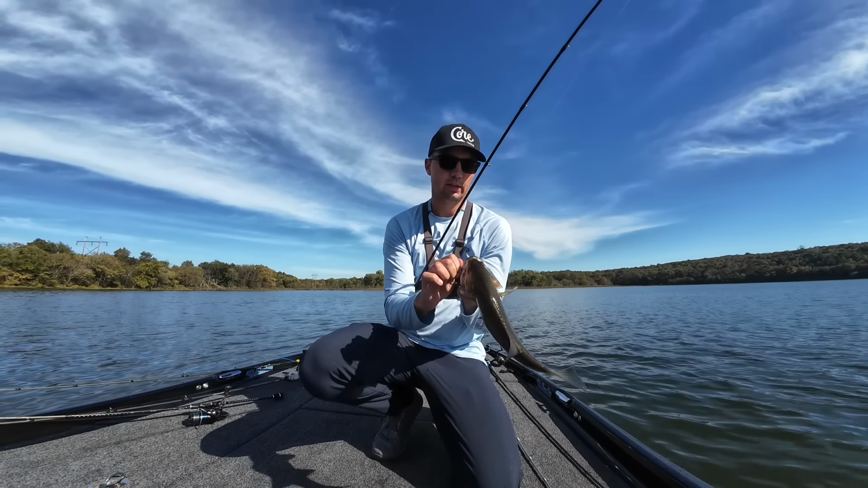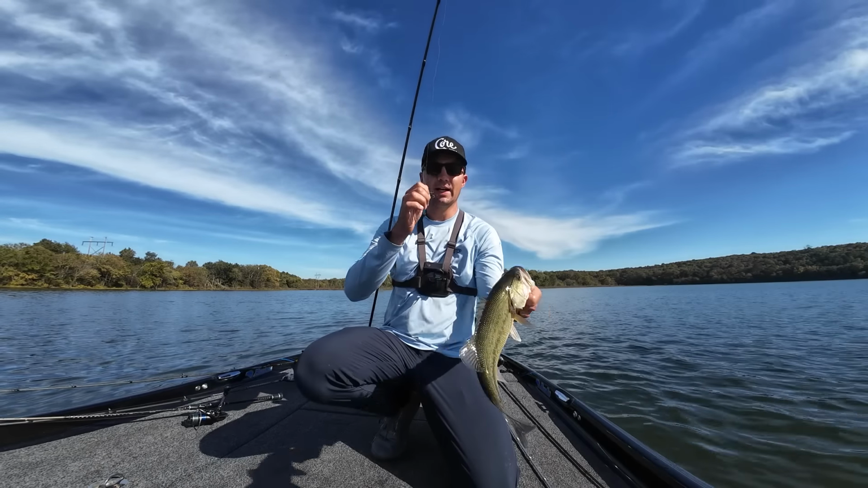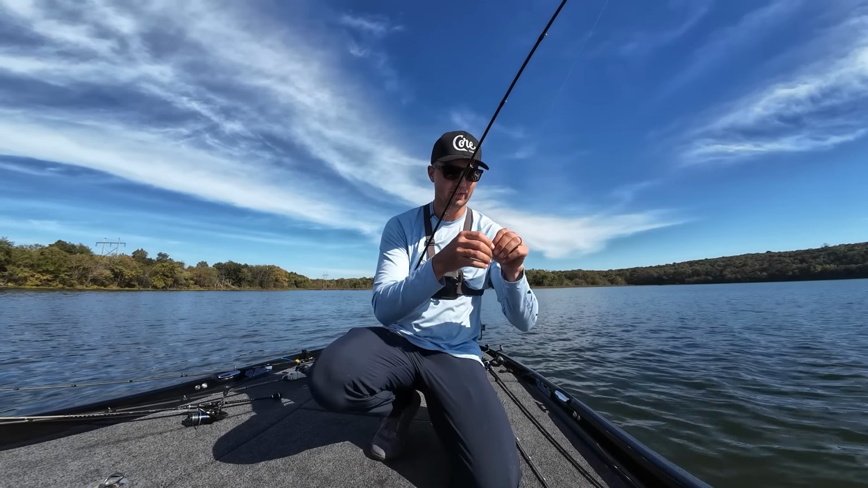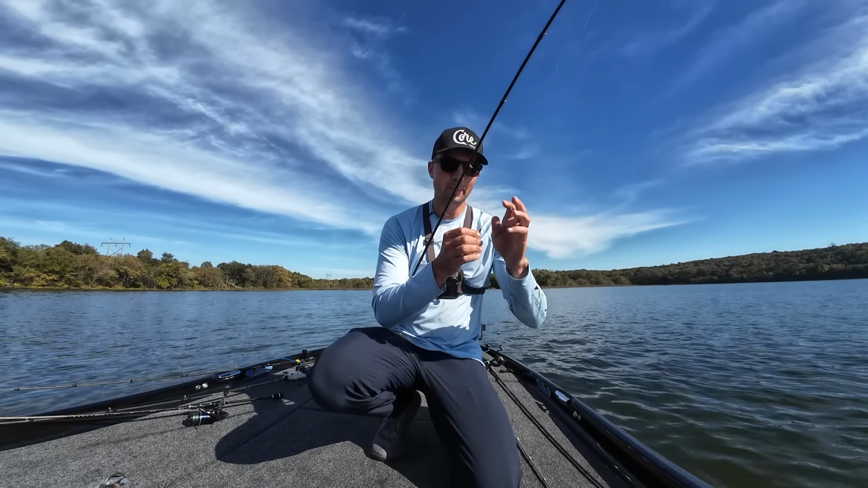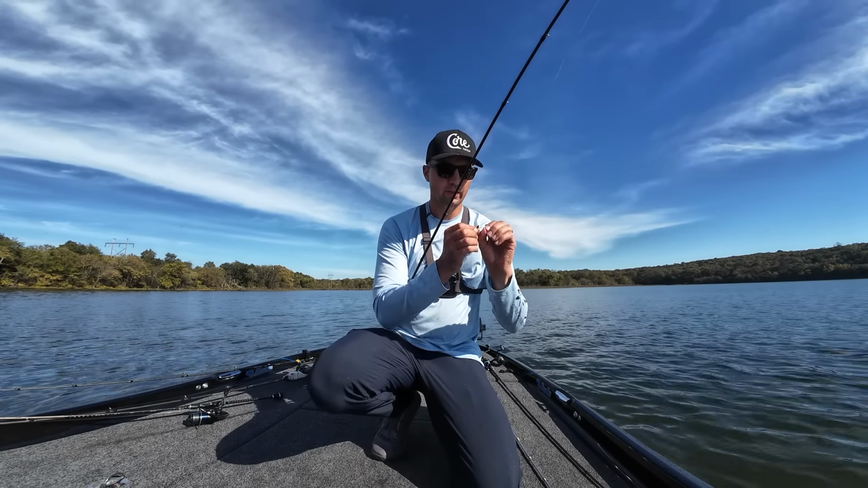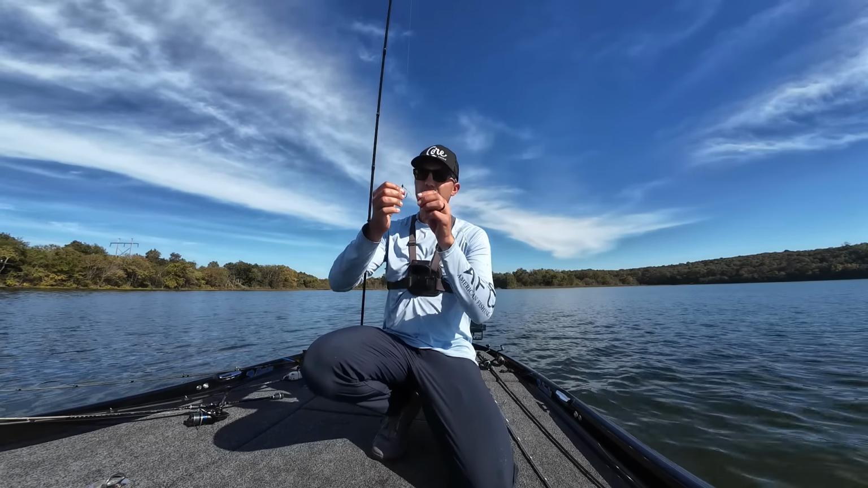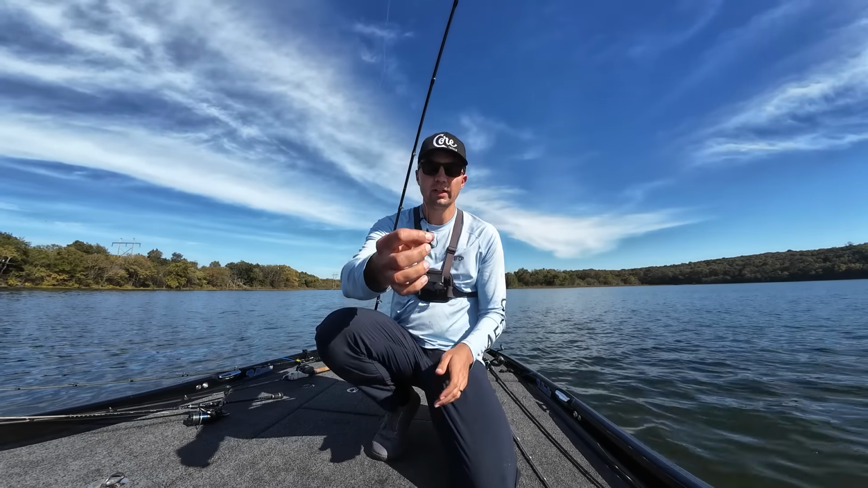And now, I kind of got the pattern dialed a little bit before we turned the cameras on, so that helps some, got the area found. But it's not been this easy all day, so definitely a feeding window kicked on. I mean, honestly, right now, this one-two punch of the hover rig and then that weedless wacky.